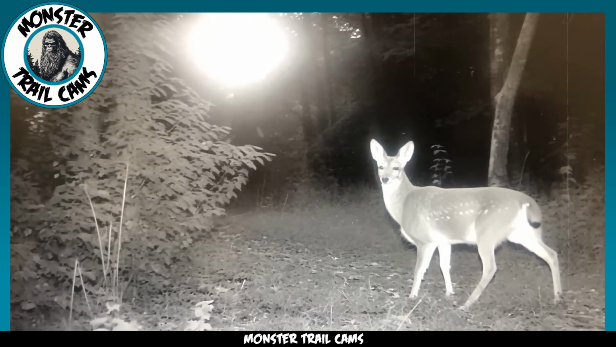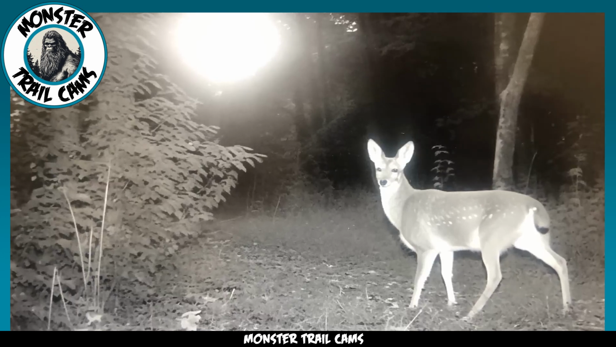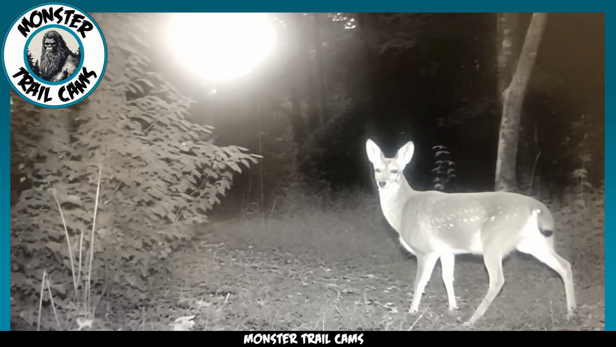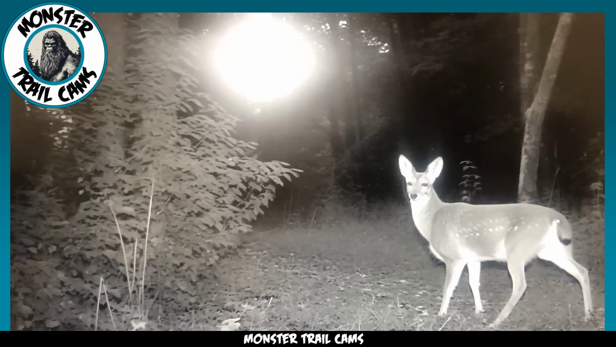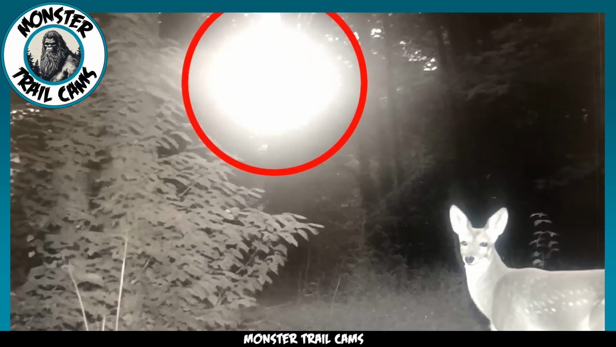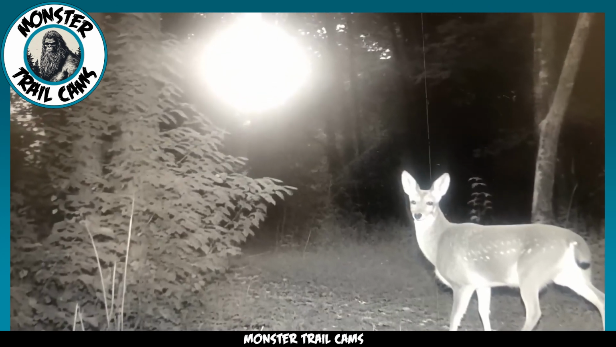The deer, with its delicate features and alert demeanor, seems to be unusually fixated on something in the vicinity of the camera. One might initially assume that it is merely curious about the camera itself, but the deer's focus appears to extend beyond the lens, as if it is acutely aware of something else in its environment.